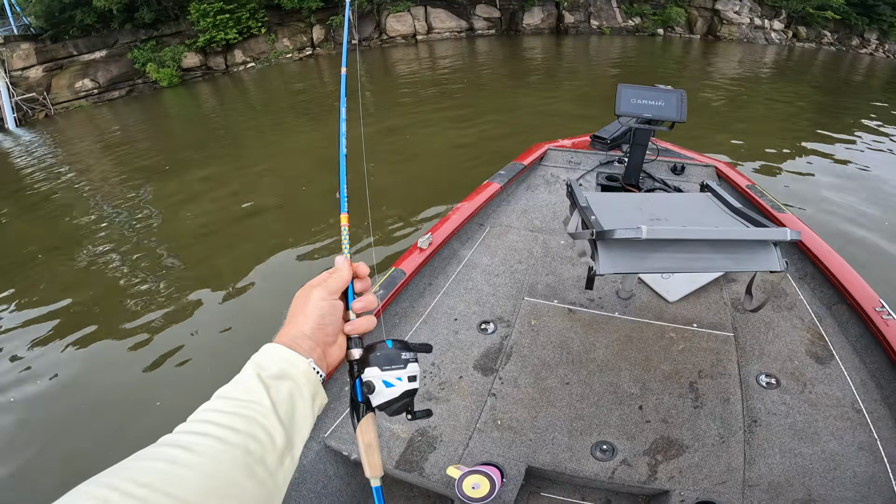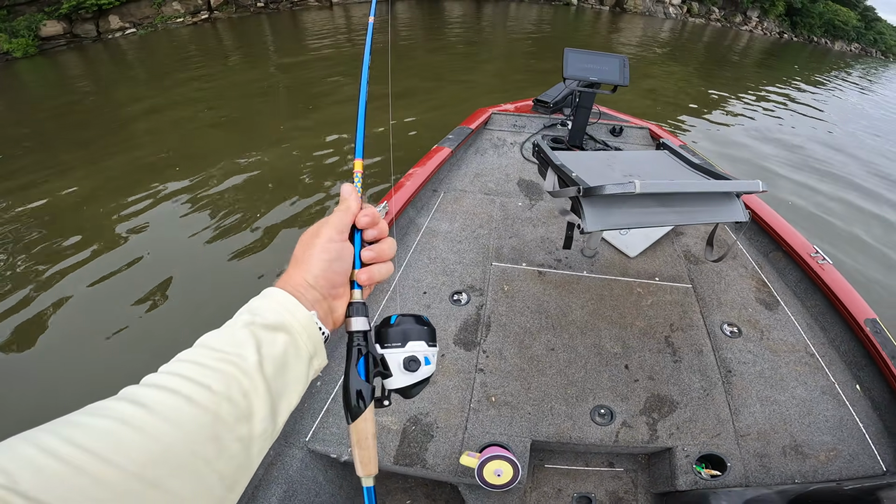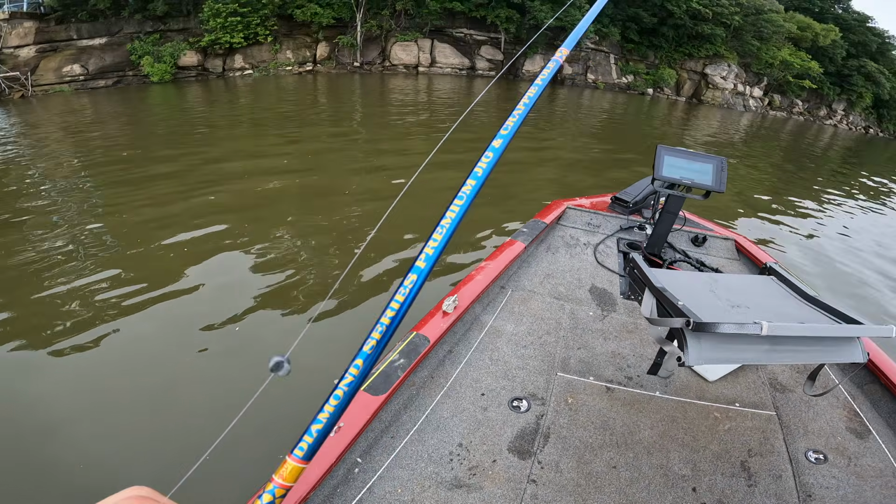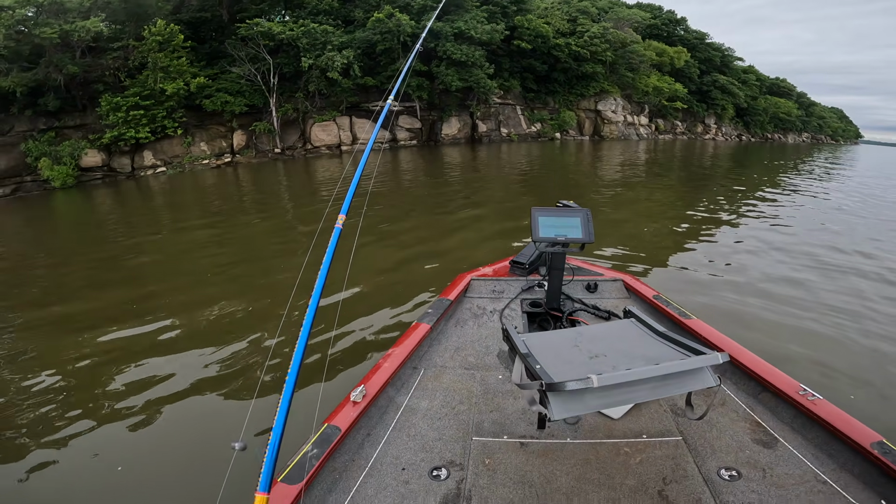All right, so I don't really talk about my rig a whole lot. I need to start doing more of it, but it's the same rig I always use. It's a B&M jigging rod, Diamond Series. It's a 12-foot rod. I prefer longer rods so I can reach out there.